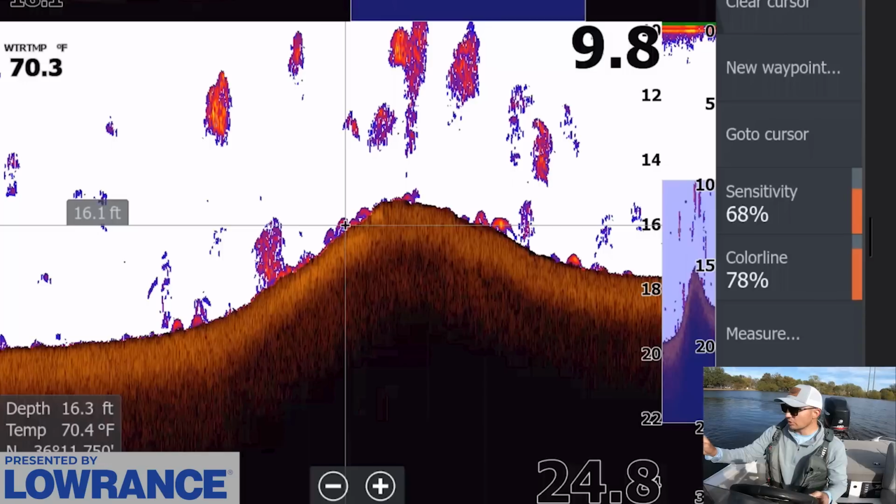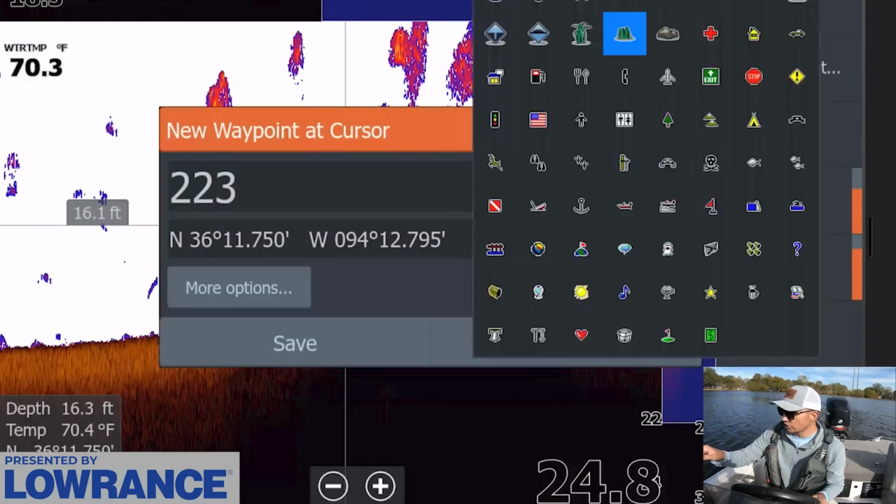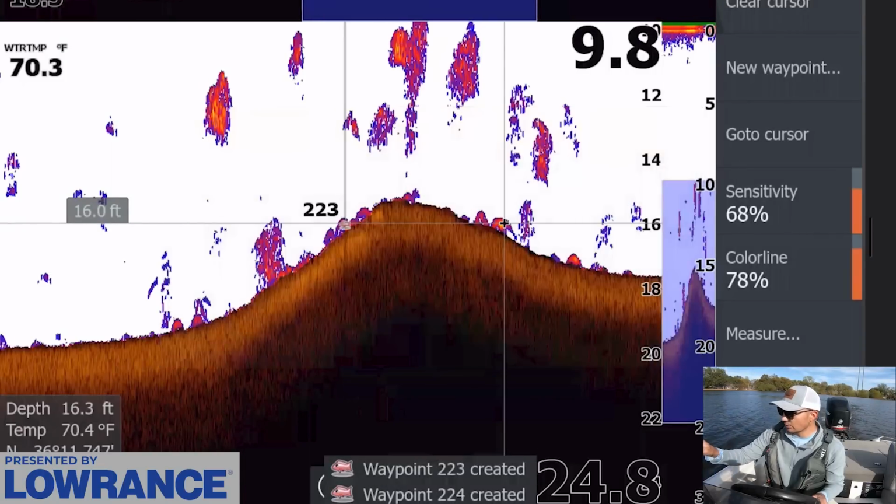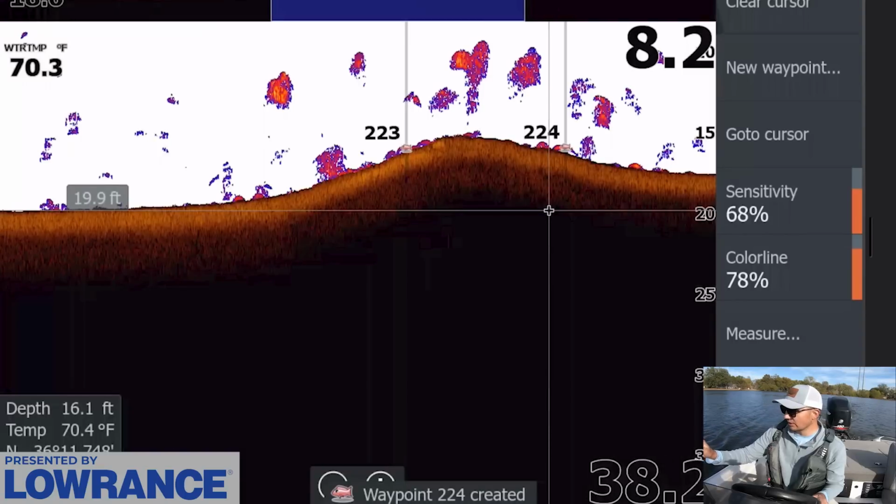And they're right on the bottom, which kind of makes it feel like I could catch them on a crankbait or something. So I'm going to mark these really quick with a waypoint, just with fish. And there's bait fish all over this area, so it's not like we're going to have to worry about not having bait or anything. There's bait here.